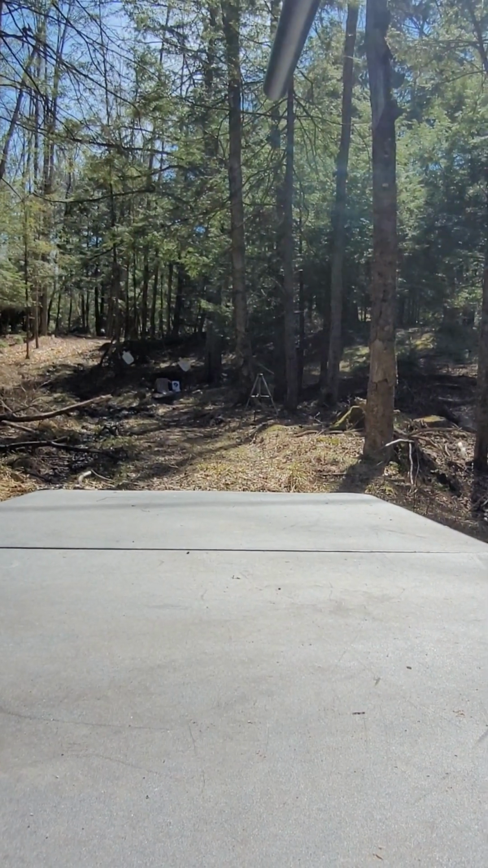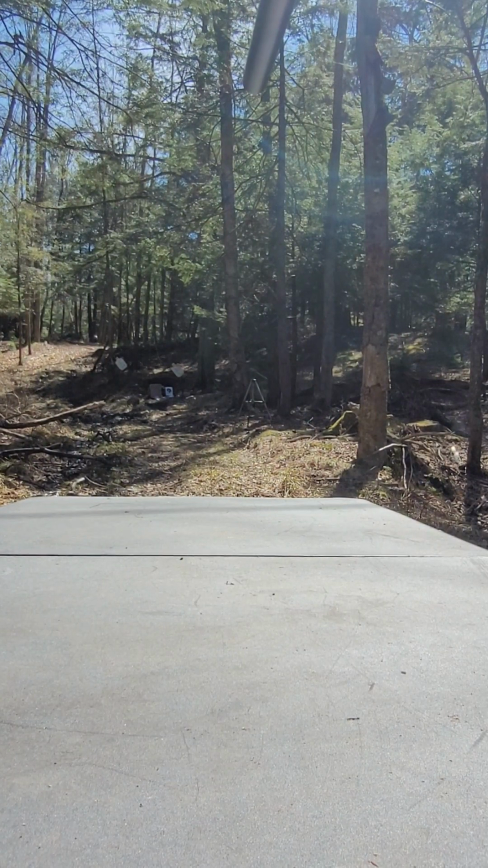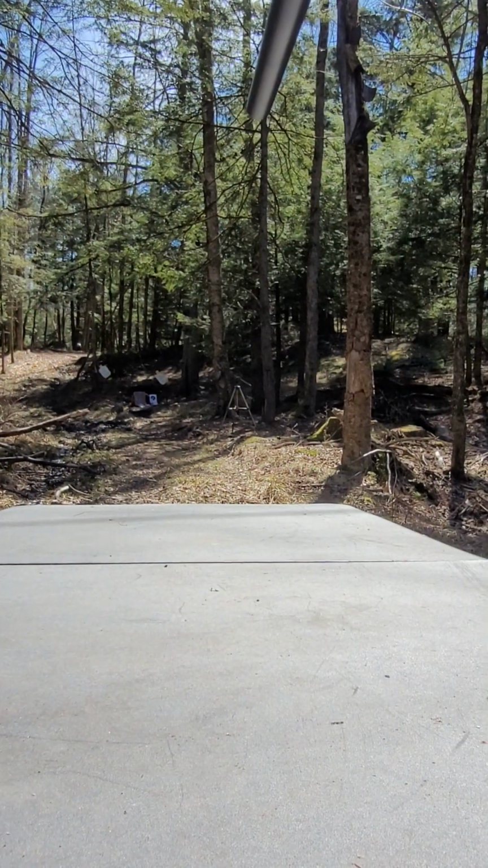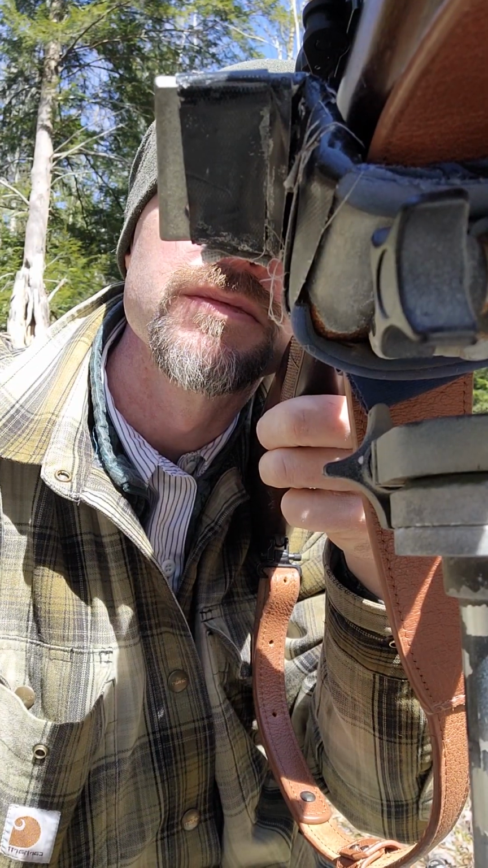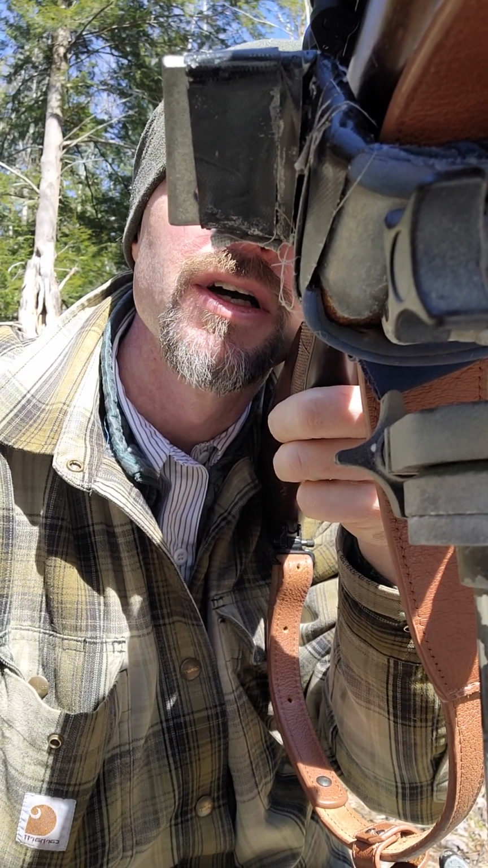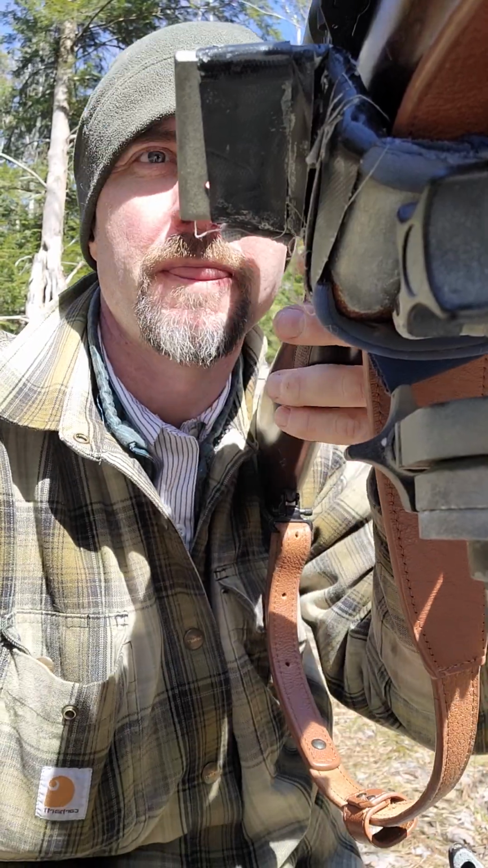Can't see that paint can now, so I think it fell behind. Do another in the head on the right target. Well, we'll do that again. I think that's 5. Yep. Click. So anyway, there you go.